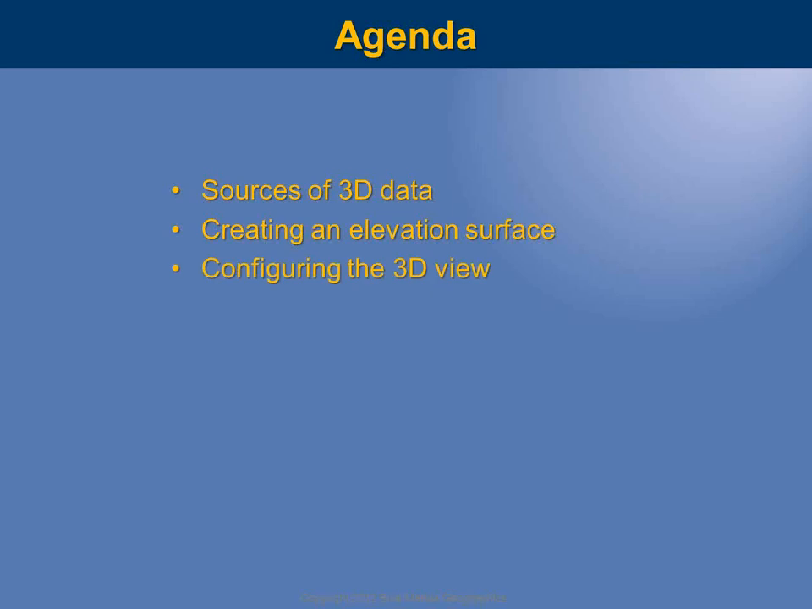Some of the configuration options within Global Mapper, for those of you who have maybe dabbled in this part of the software, we'll give you some pointers as to how you can configure that 3D, some customization options you can apply, certain settings, filters you can apply to that 3D data, and we'll go into some of those configuration options.